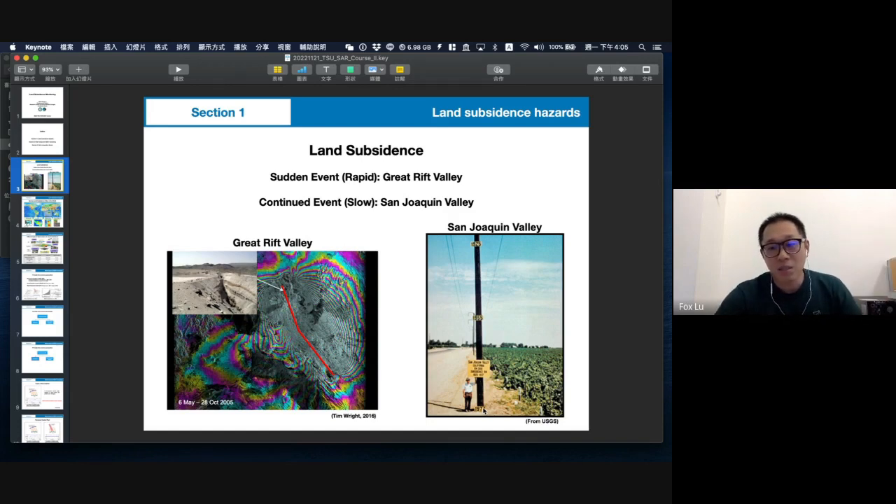It's quite serious land subsidence. Land subsidence is a quite serious problem for national land development and national land security, and also for people's lives and their money.